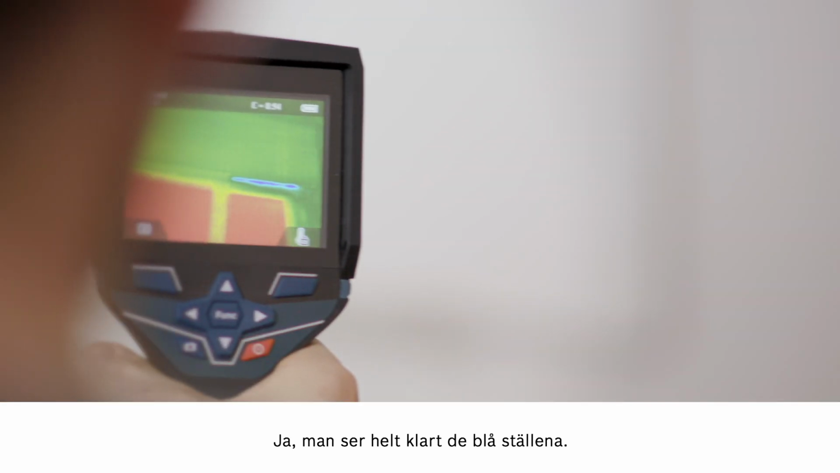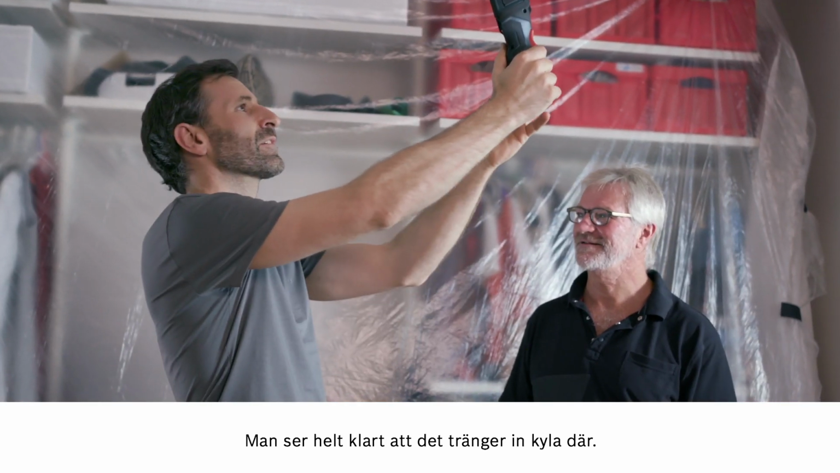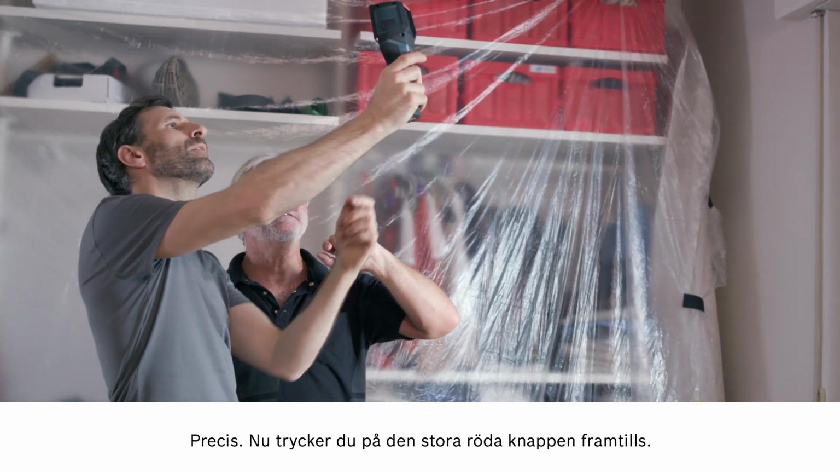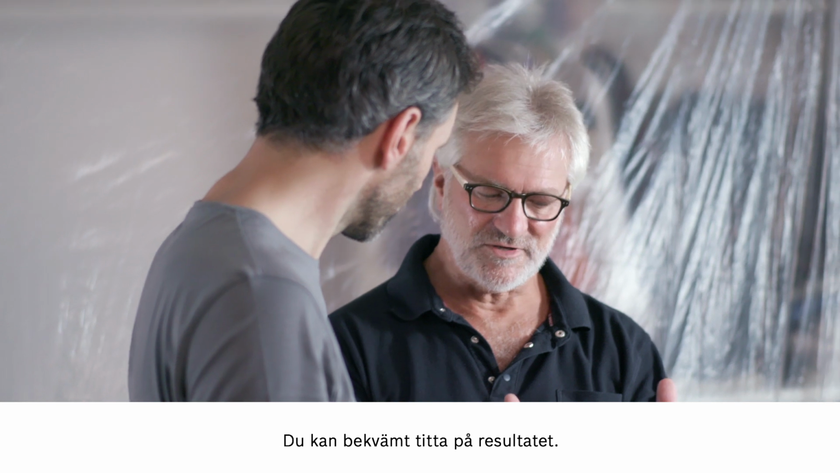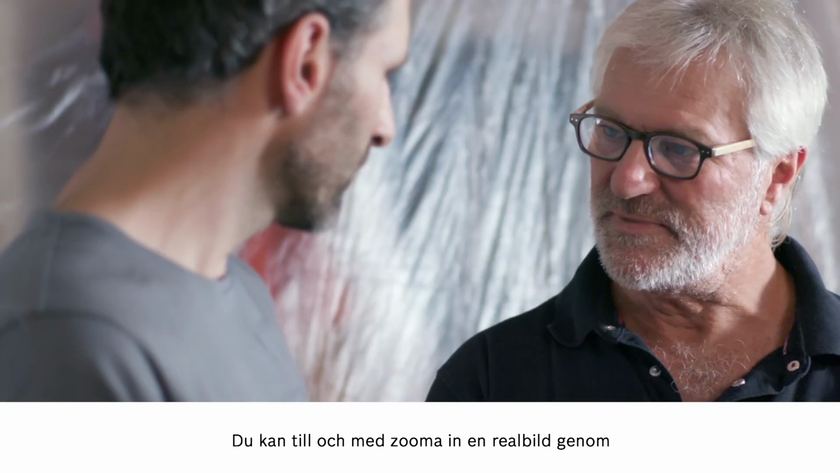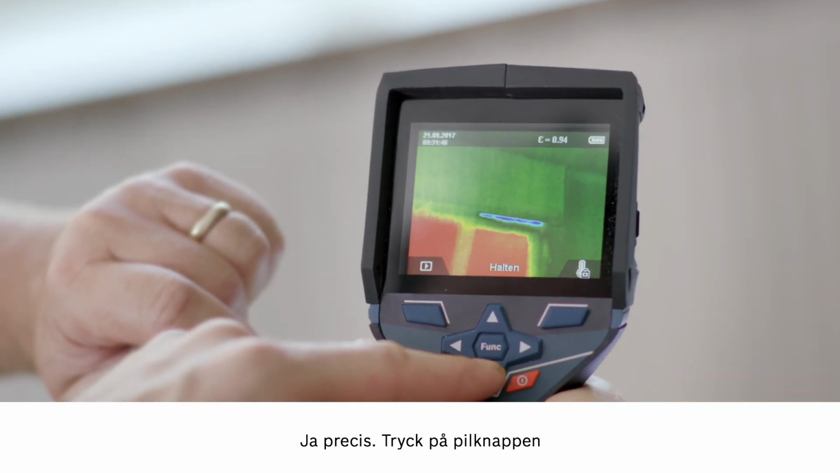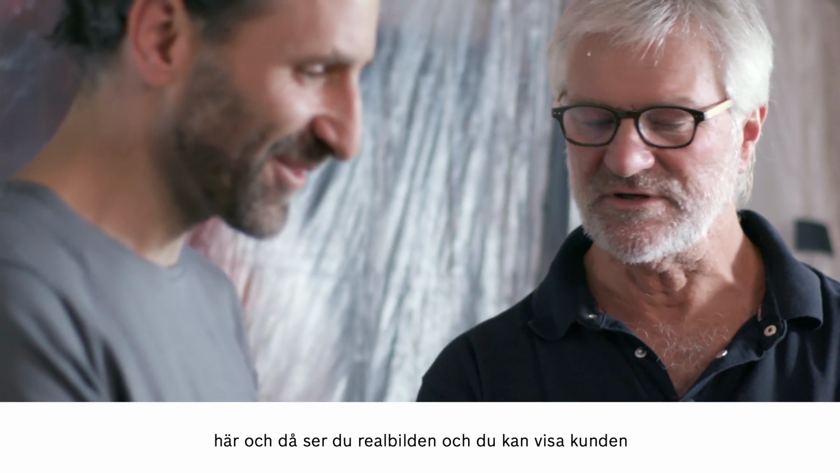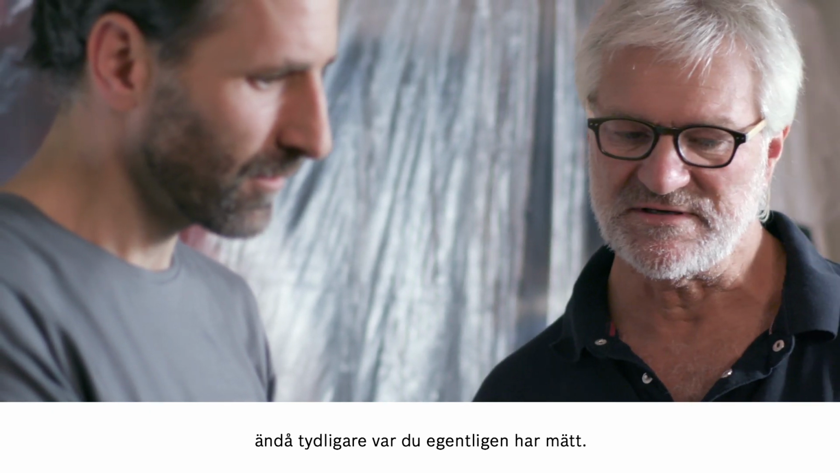Oh yes, you can see the blue points really clearly. It's really obvious that cold is getting in there. Exactly. Press the large red button at the front. At the front. Yes. And then you'll have a record of your measurement results. Now it's really easy to view the results, and you can even zoom in on a real image by pressing this button here. This one? That's right. Press the arrow button here and you'll see the real image. That way it'll be easier for you to show your customer where exactly you measured.